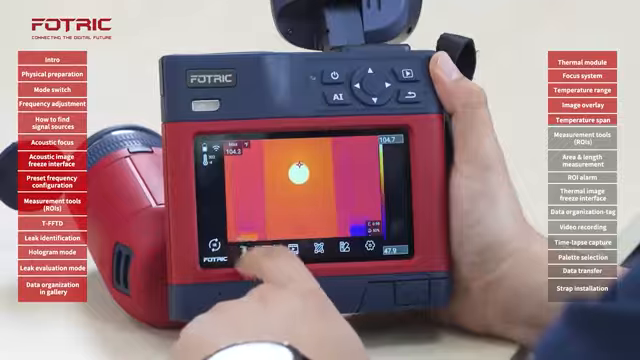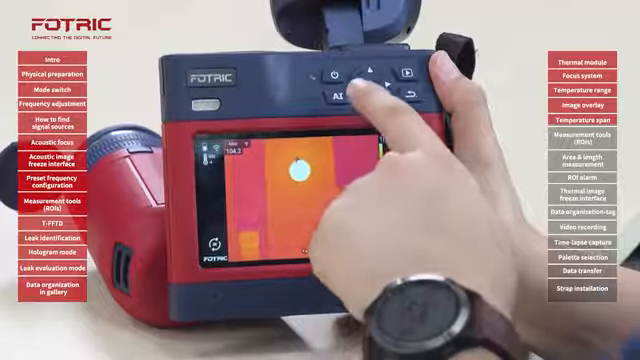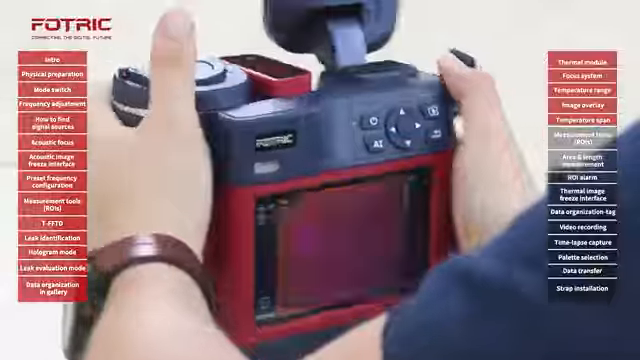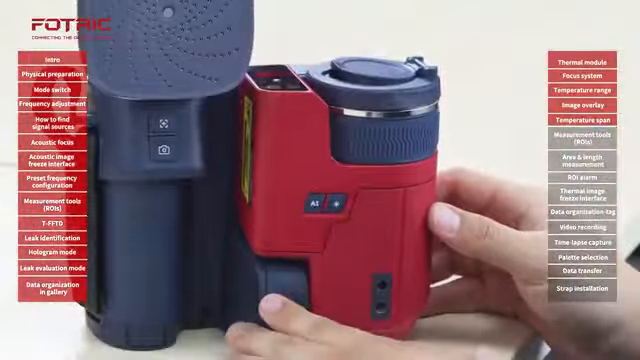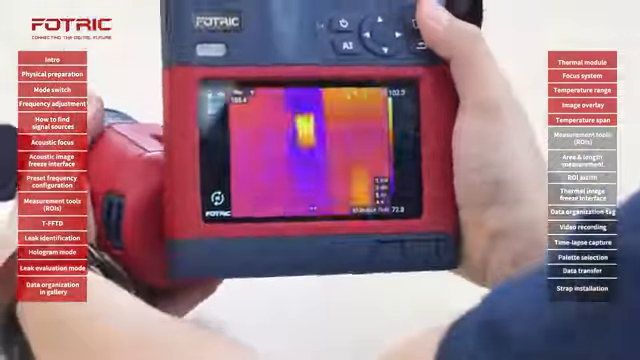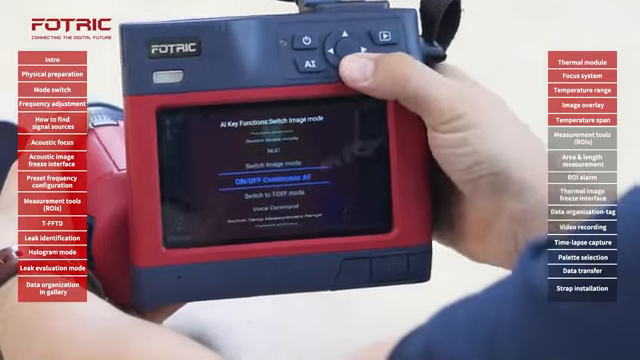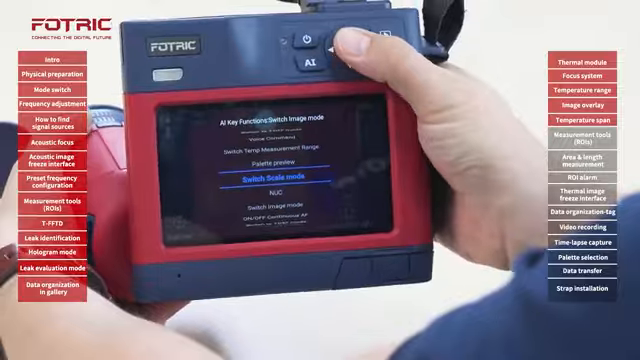Instead of doing that process of opening 1, 2, 3, and 4, I can set up one of the AI buttons on board to do that for me. The first one is in the front, and the second one is in the bottom part of the lens right here. By pressing and holding the button, I will open the interface to set up which function I want as a shortcut. In this case, I'm going to find switch scale mode.